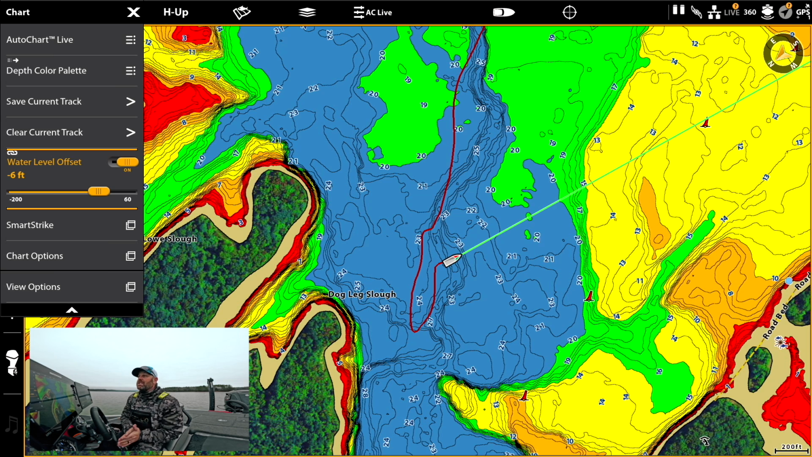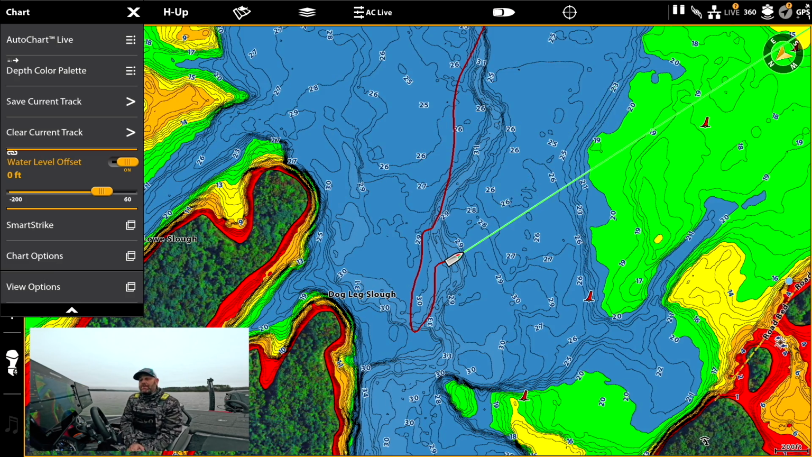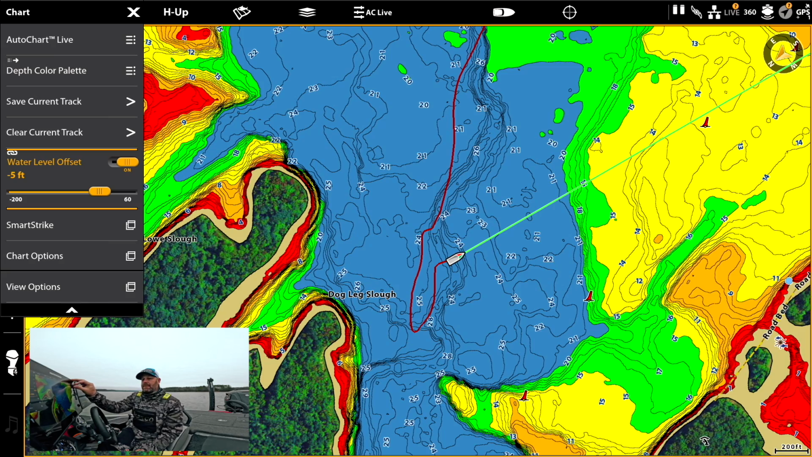So the first thing I do, I check the depth of my unit, and then I compare it to the map, and then I adjust that water level offset accordingly. Are we down 9 feet, 10 feet? Are we up 2 feet? Are we at flood stage? So that is my first tip, because that is a safety deal. So having that feature is awesome.